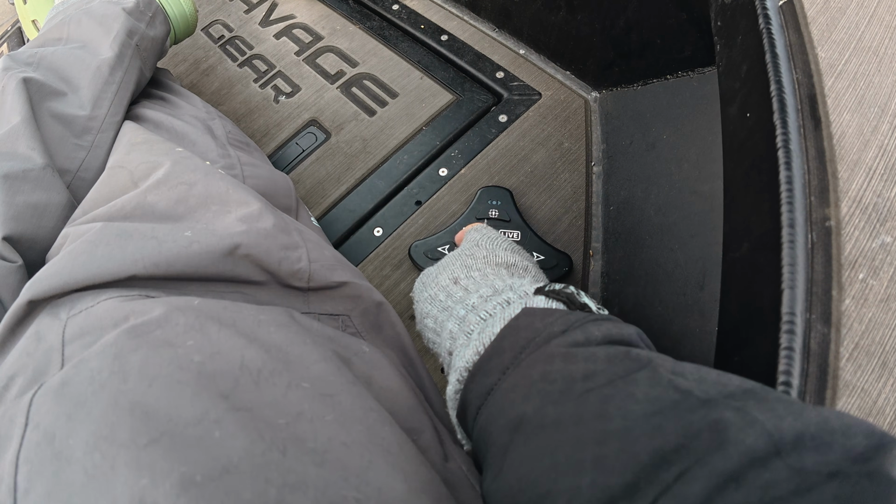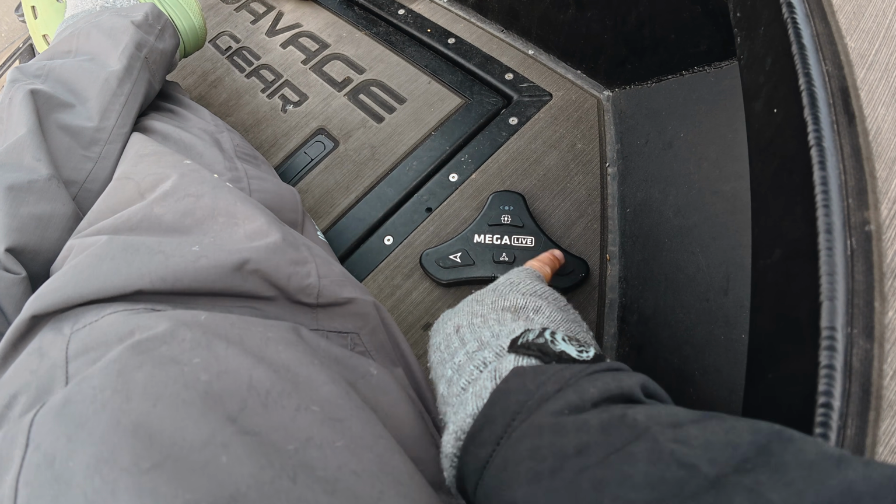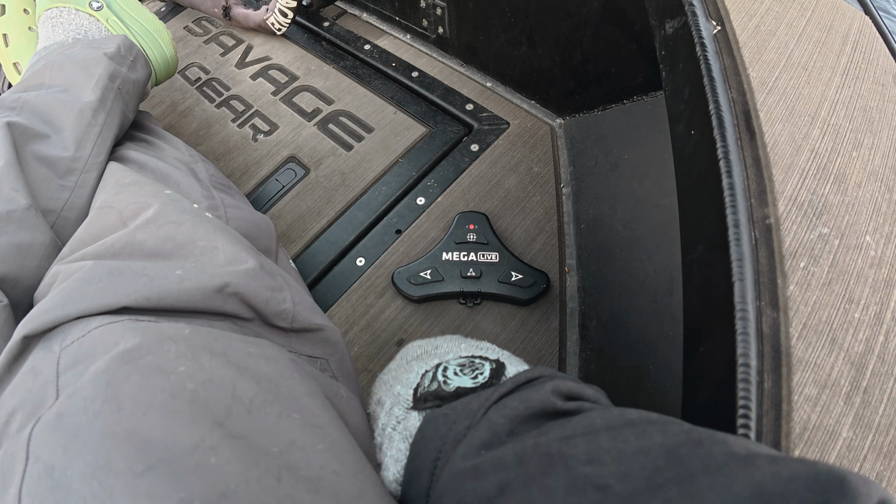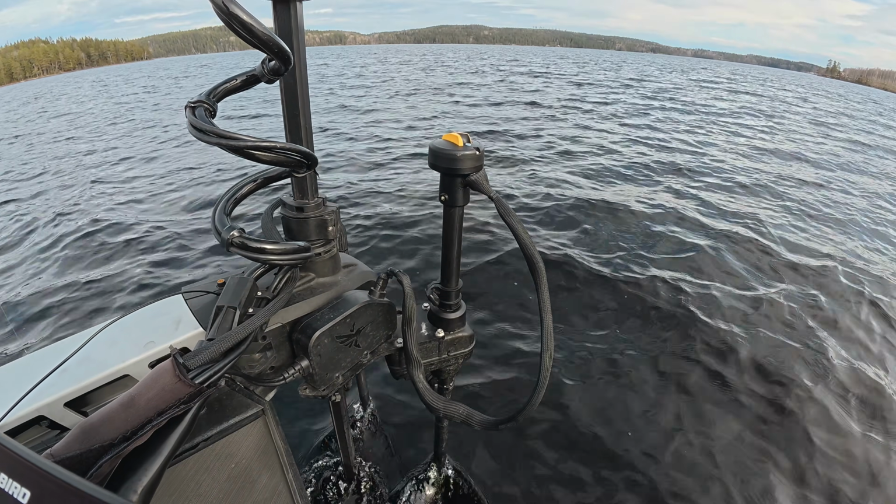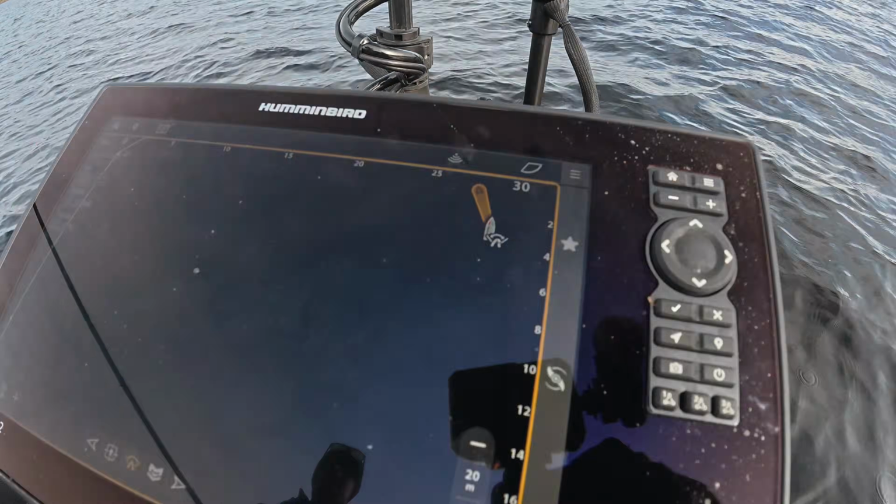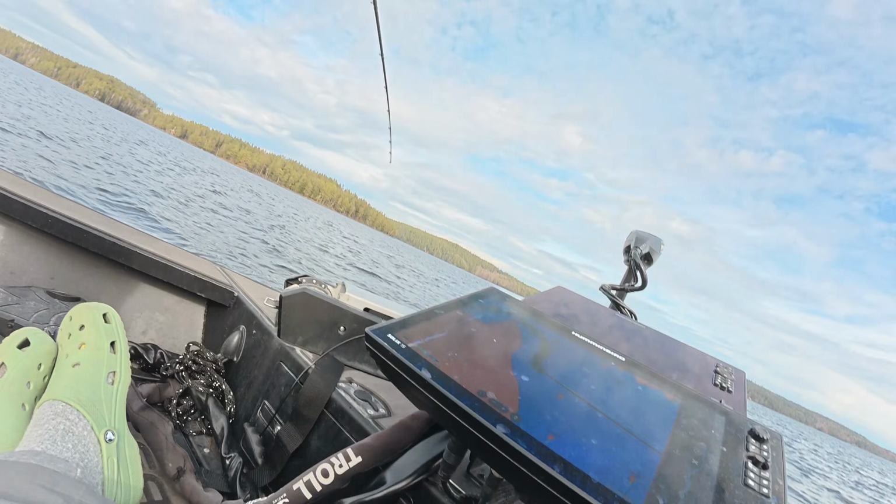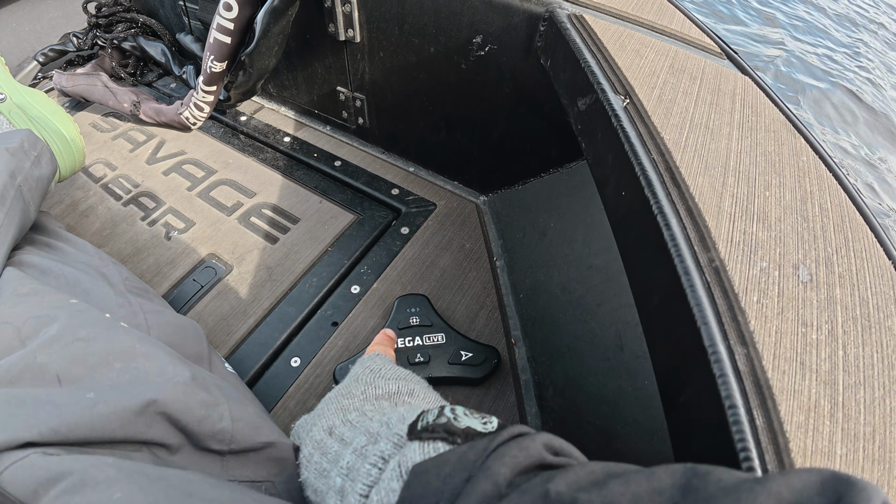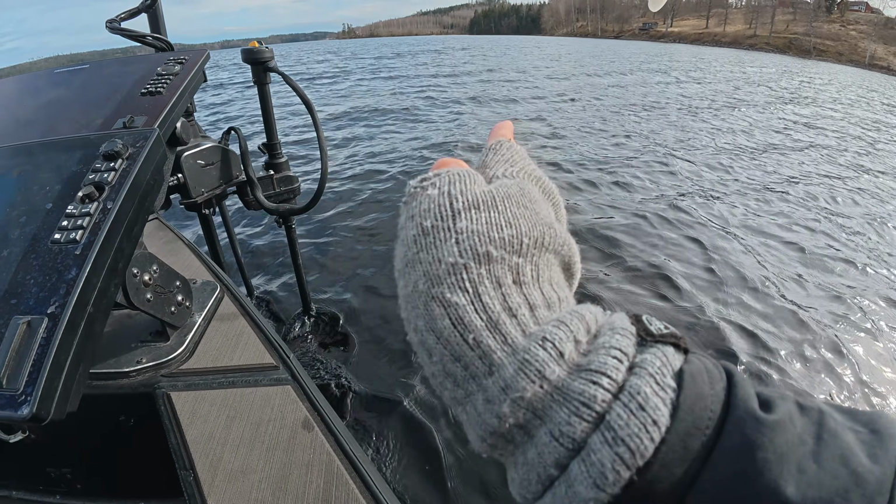Controlling the MegaLive with this foot pedal, but now I'm sitting over here, so I can do it by hand. You can go left and right, but you can also do the sweeping function, and then it does this. And once we find a fish, we lock it, then it keeps the heading of the transducer towards where we saw the fish.